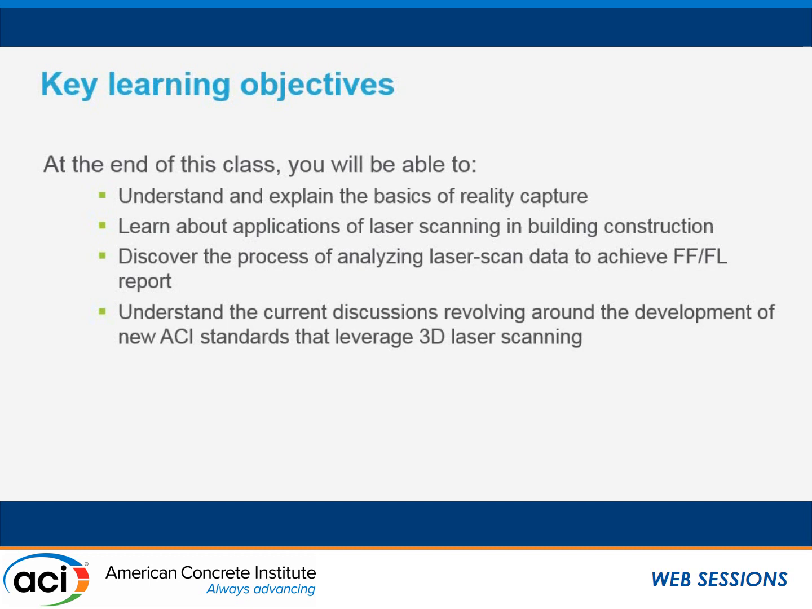So the reason I've been invited to speak is to discuss what 3D scanning is for those who maybe just heard about it, but don't know the main use cases of it in concrete. Is anyone here a concrete contractor? Could you please raise your hand? Anyone here an inspector? Anyone on the design side, engineering side?